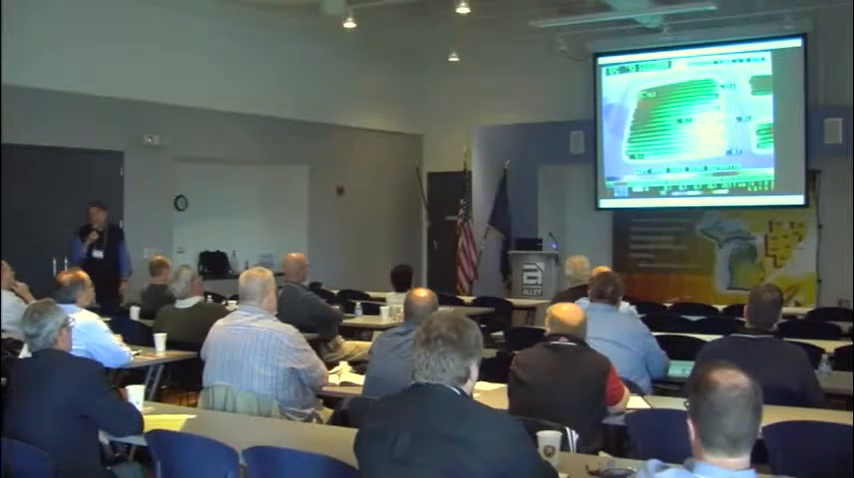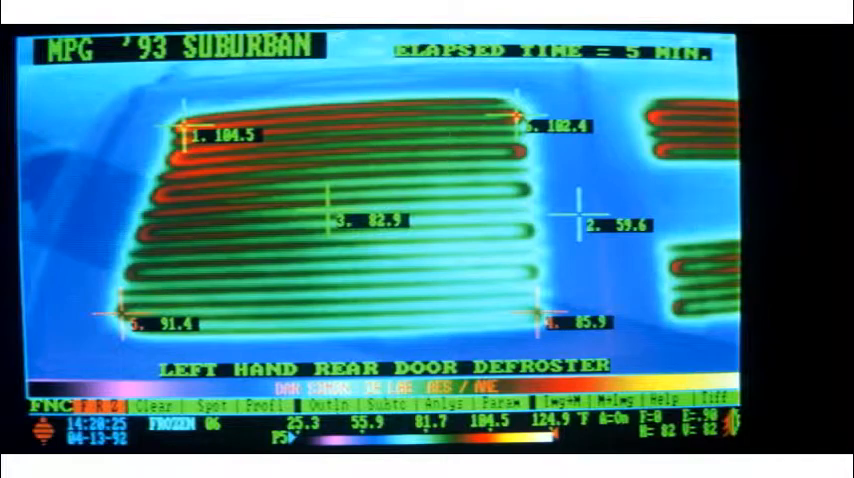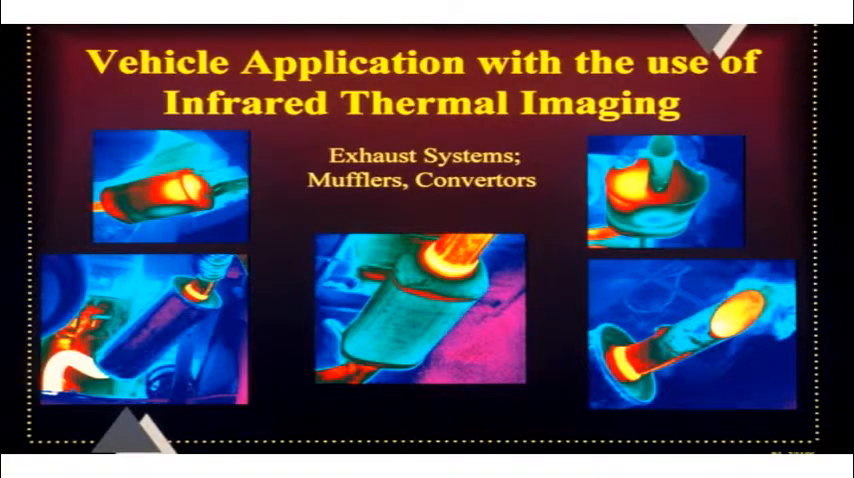Back to defrosters, we can see defects very quickly. It only takes 10 or 15 seconds. Over here you can see some of the grid is gone. This has been implemented in different factories, not just in GM, with machine vision. And it's a very, very easy application for infrared machine vision to implement. Exhaust designs, heat shields, heat reflectors.